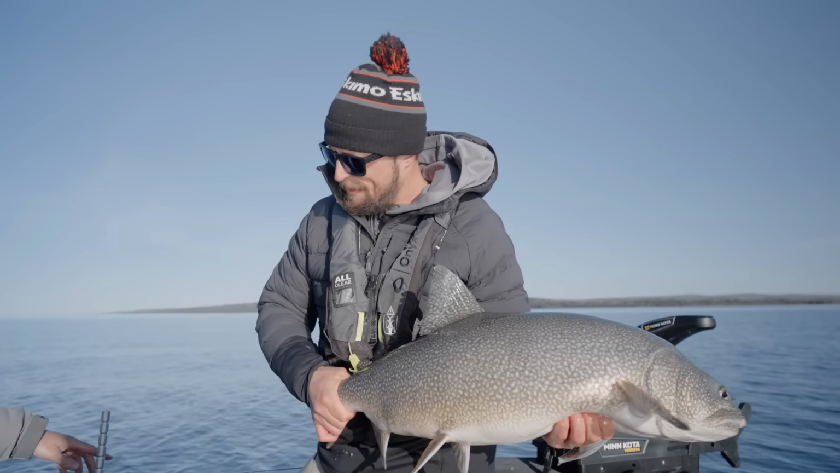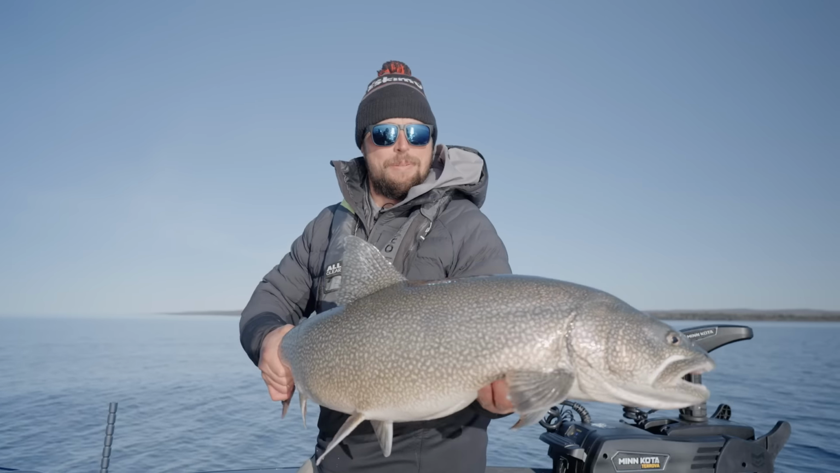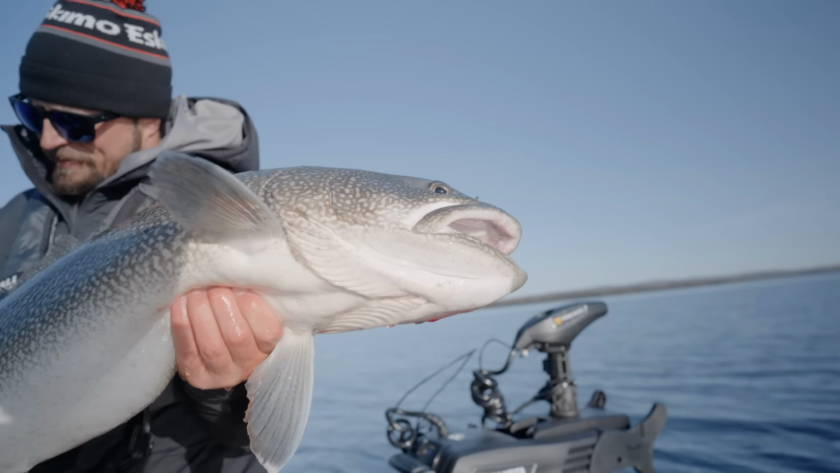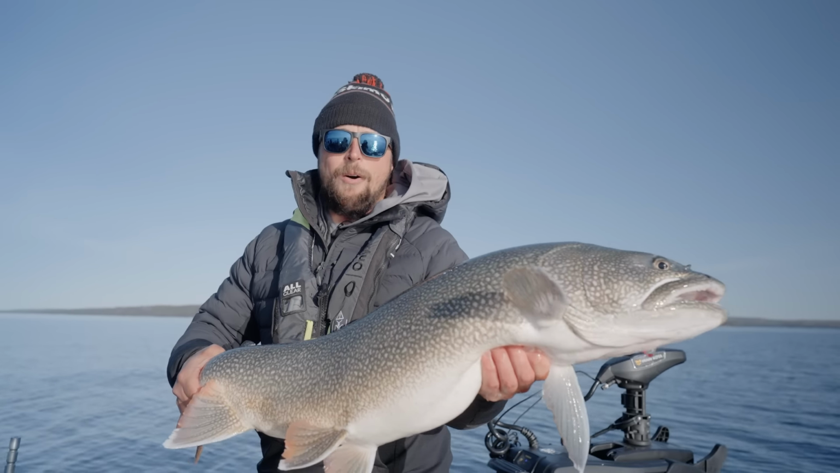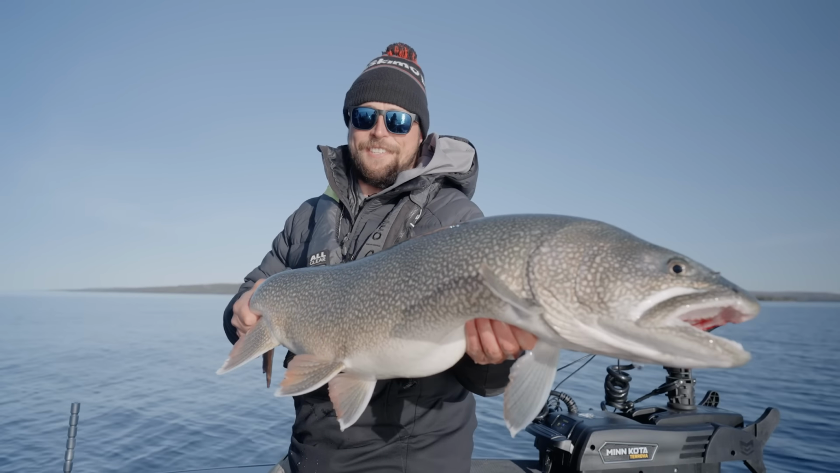And when we say lightweight, like that's my medium power walleye rod, a Northland jig in plastic, and a big old Lake Superior lake trout. That's a thick fish. Look at its tail, man. Its tail's all beat up. Chewed up. Yeah, that's a heavy, heavy fish. Wow, what a start to the morning. Let's get this fish back and see what else today has in store for us.